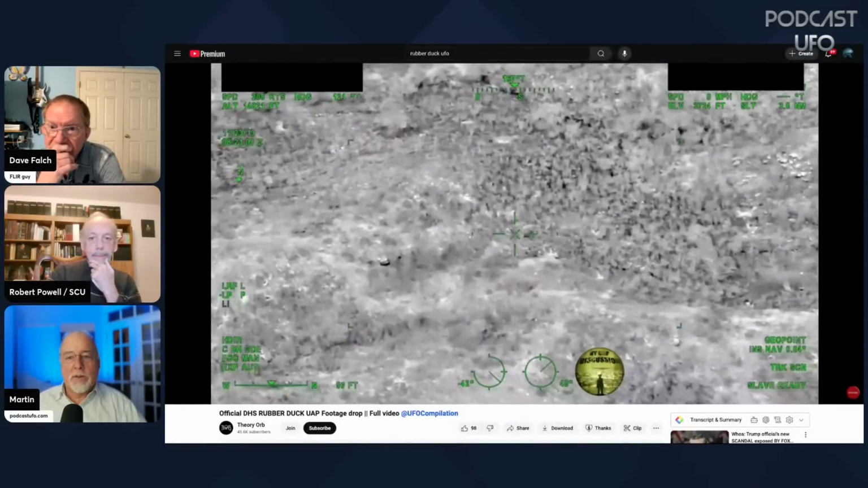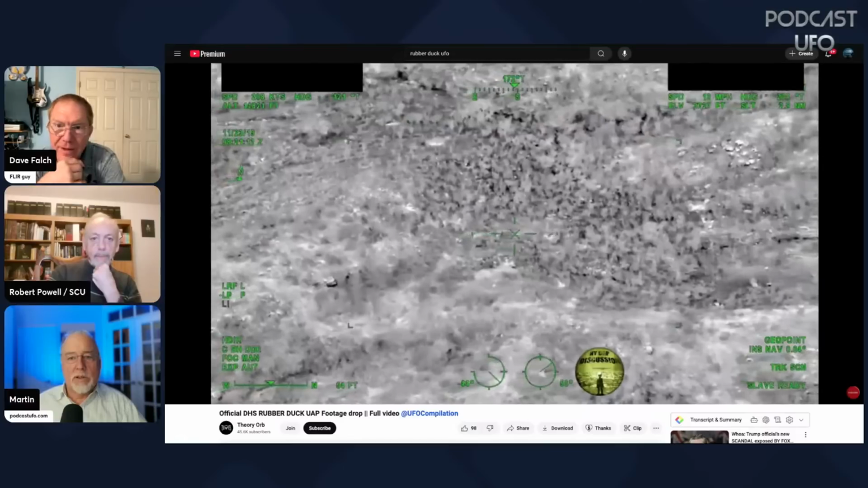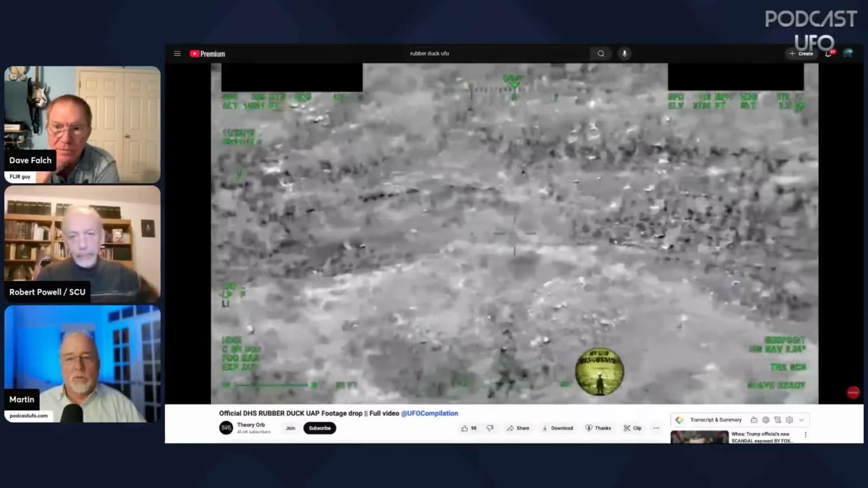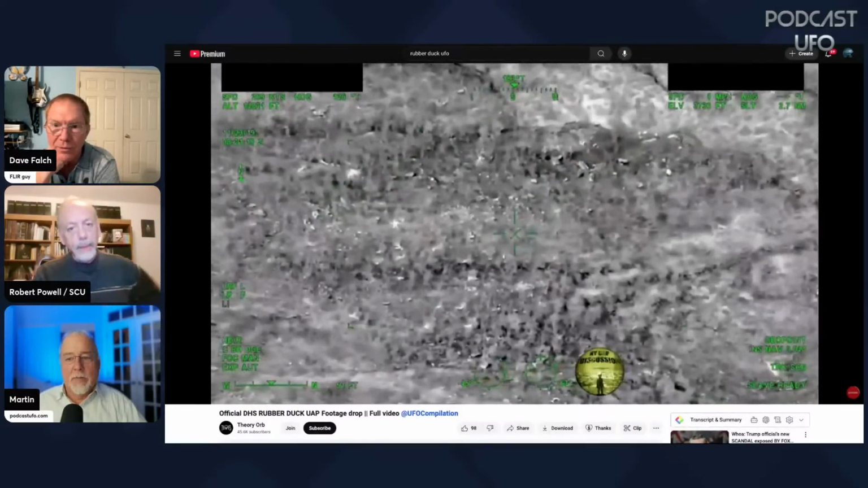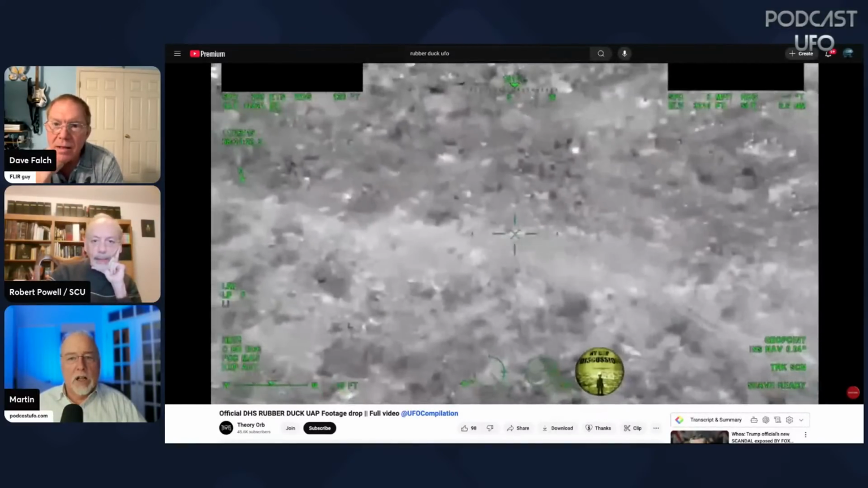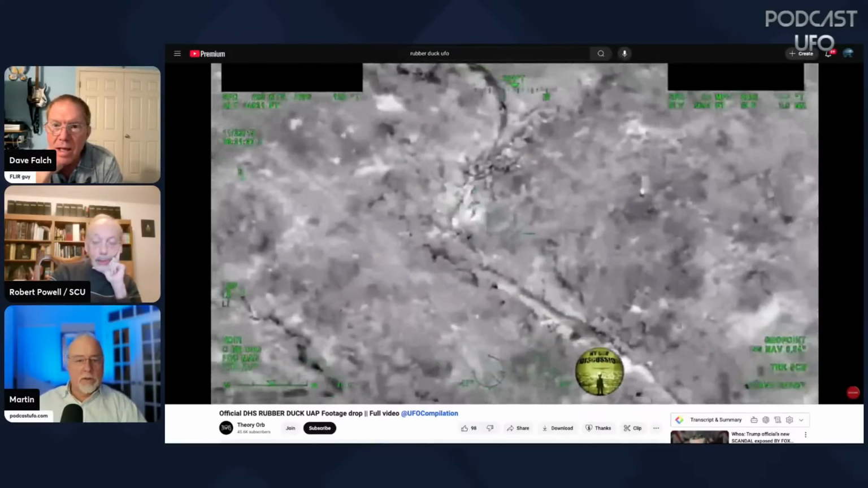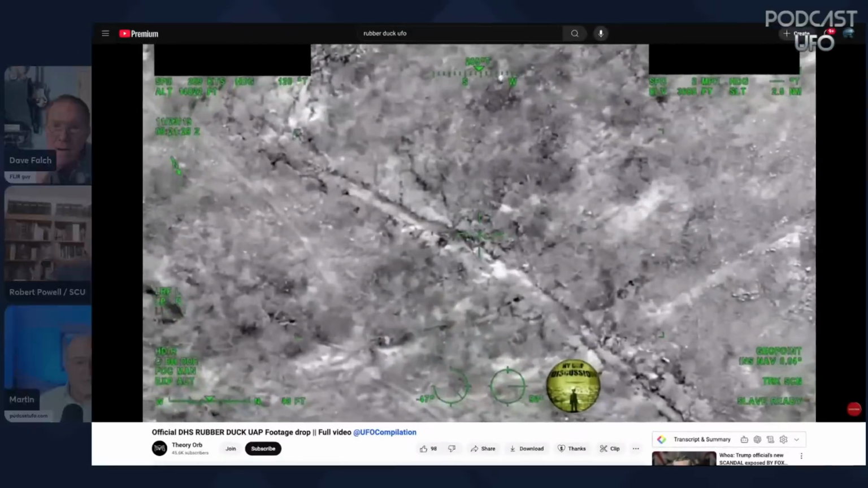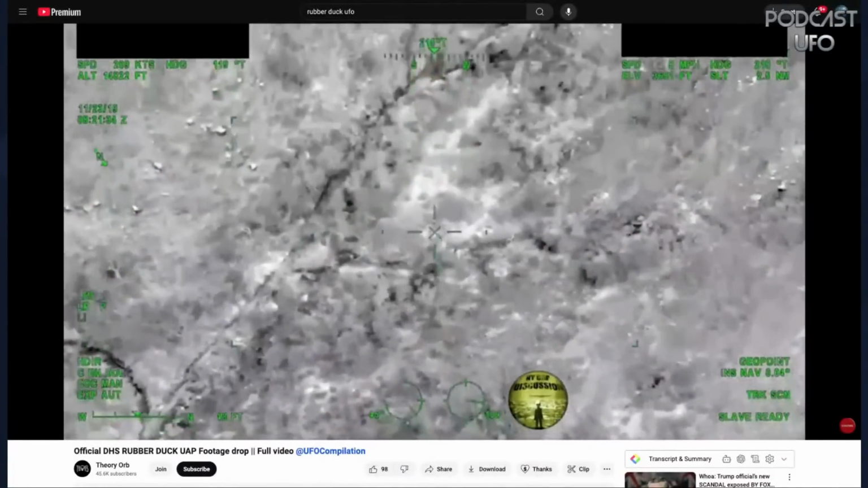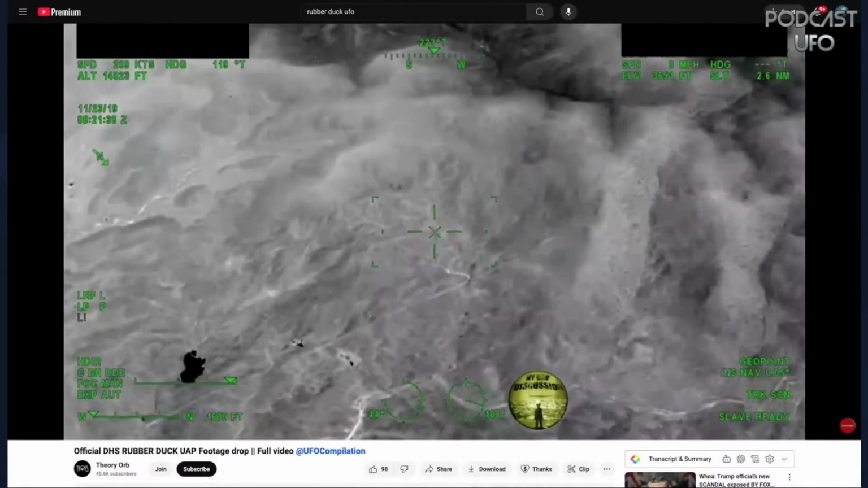Now this one was released by Andy, right? Yes, via his contact, that was in CBP or whatever. And SCU did a report on this one; Peter Reale did a report on it. And what are the conclusions from this one? That it was an unknown object that doesn't match up with anything we could match it with. It's not a balloon. It's not any type of flying craft.